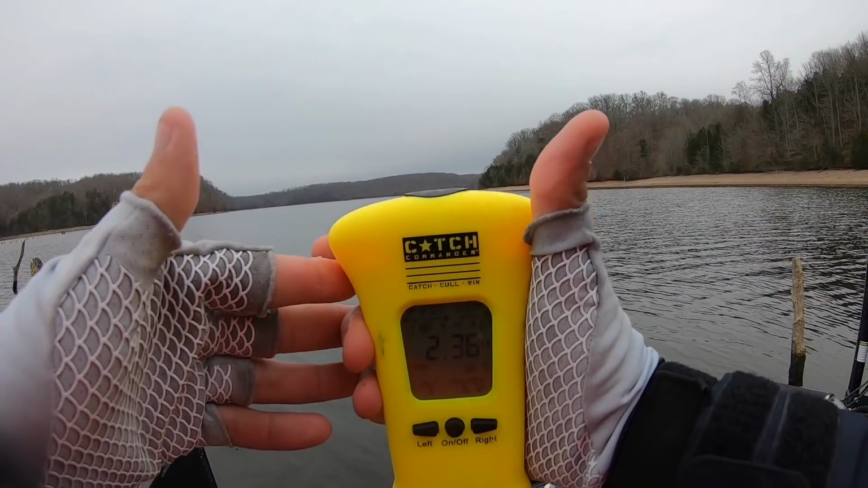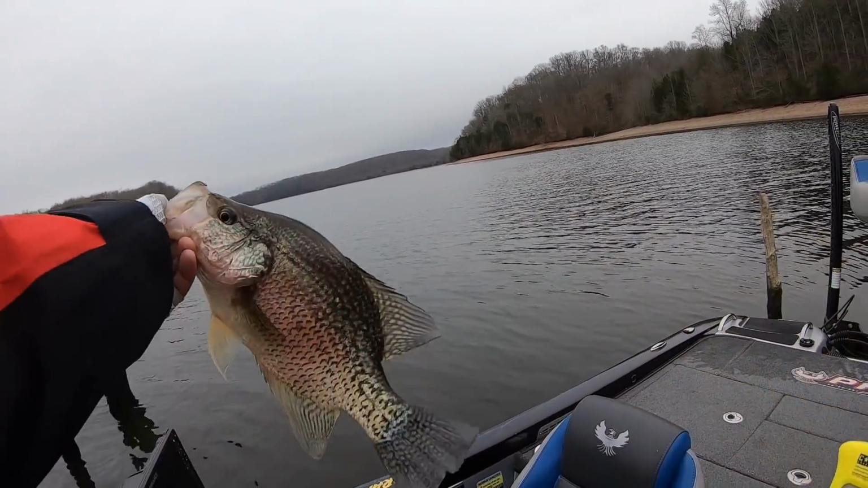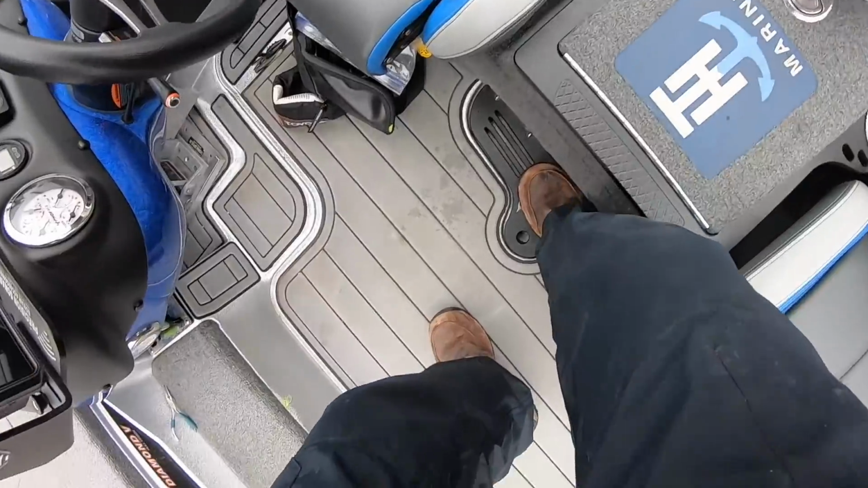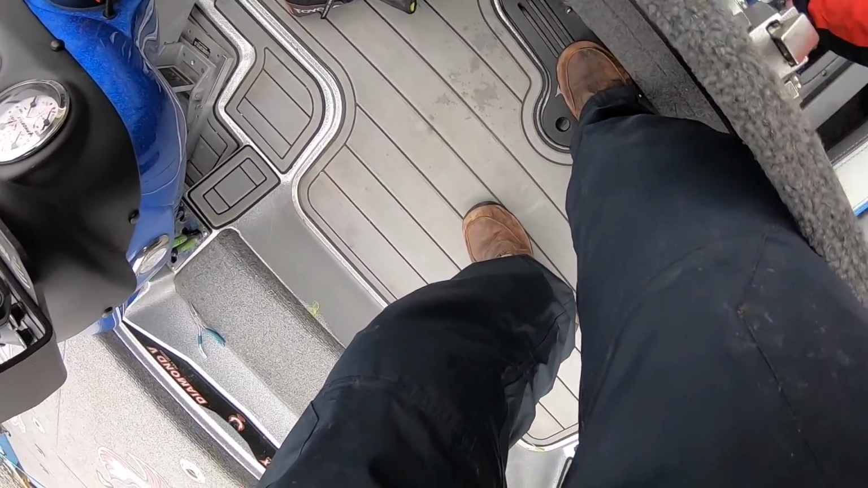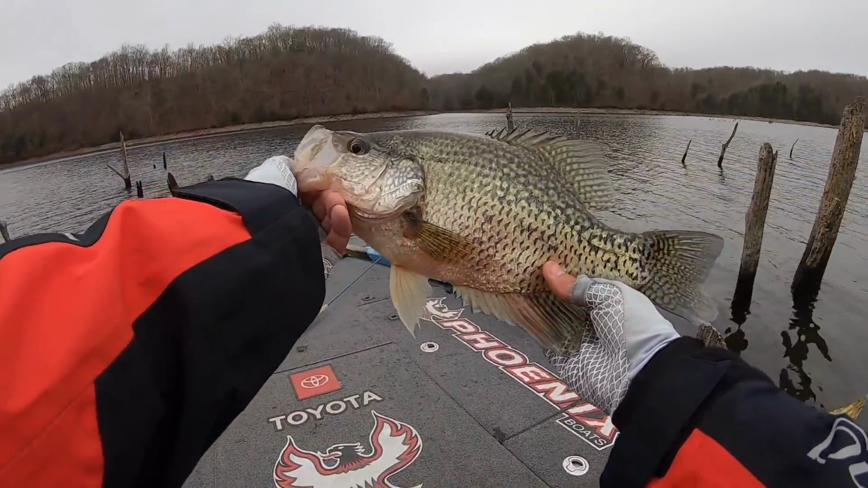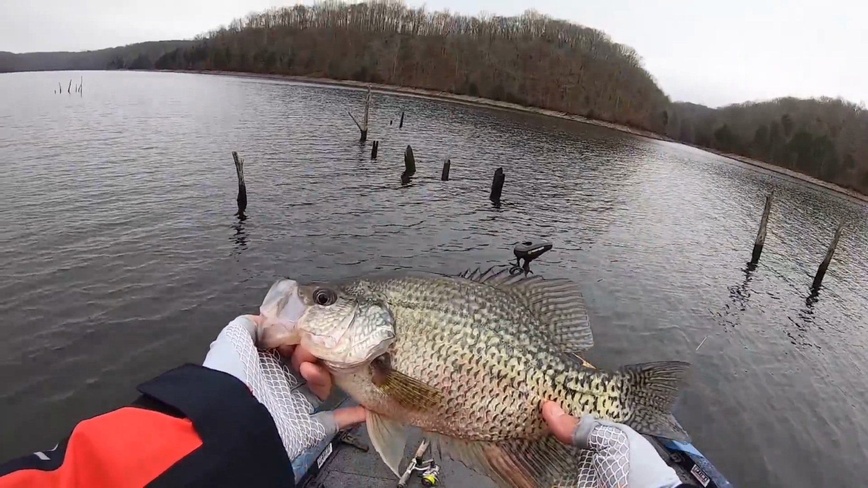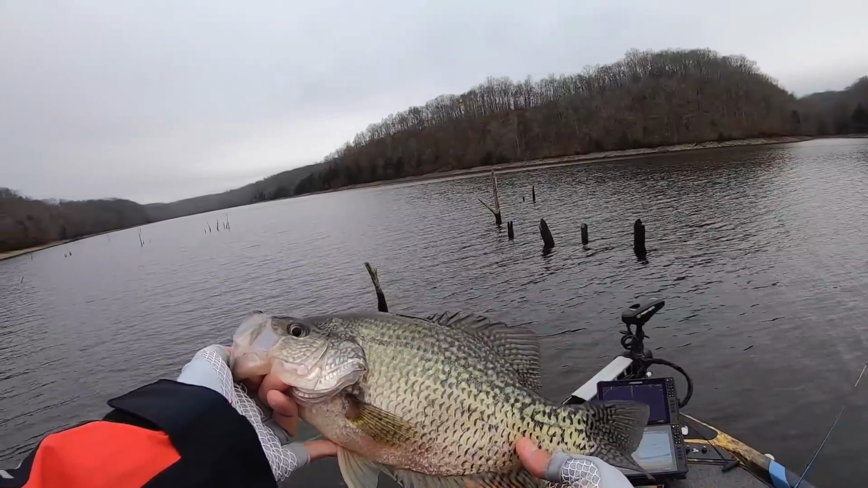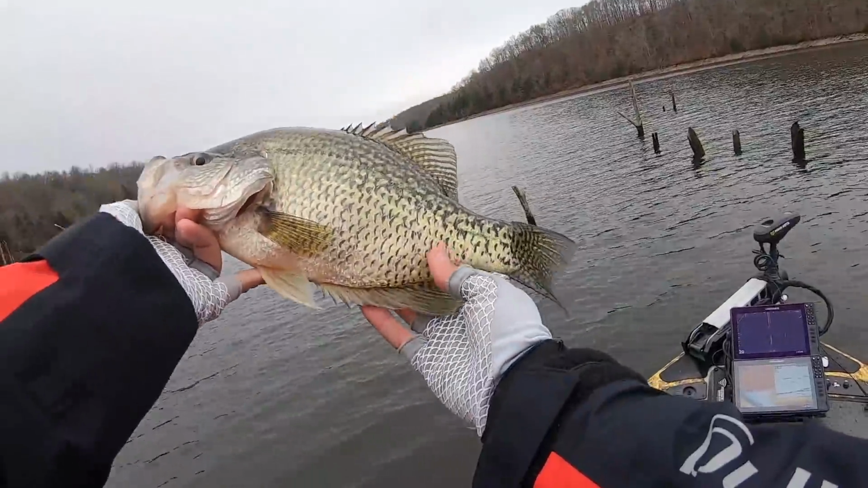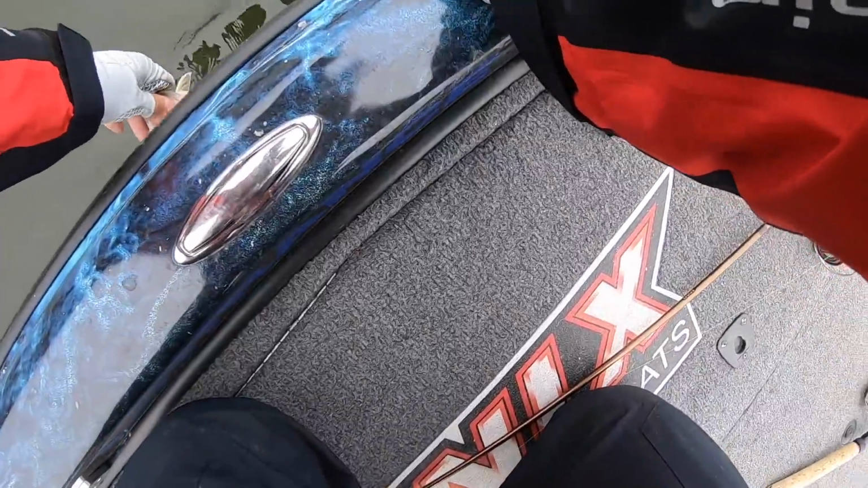236. Y'all see that? 236, over 2 1/4. That's a sure enough slab right there, buddy. When they get over 2 pounds, that's a big old crappie. Gosh, what a pretty fish. I mean, he's almost as wide as my hand is. Let's let him go.